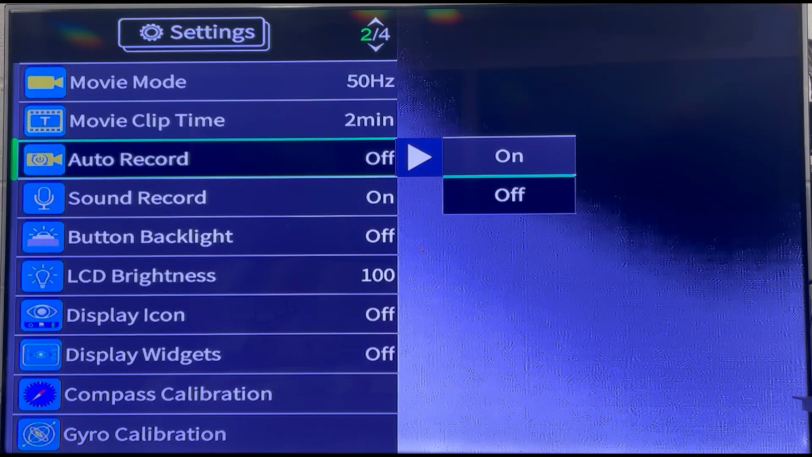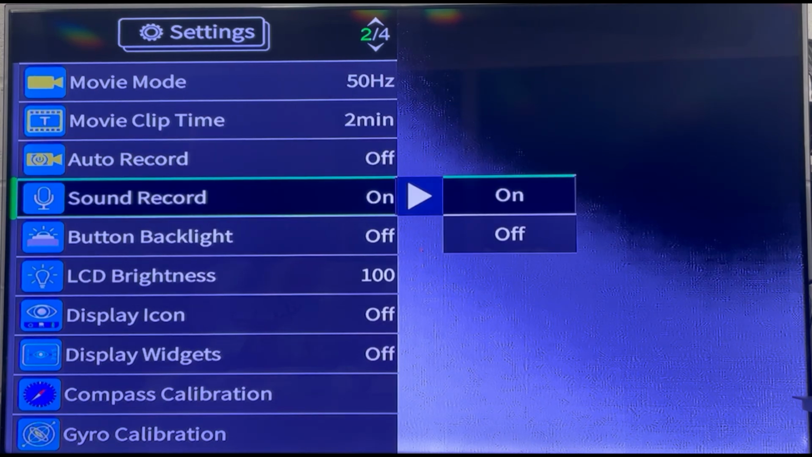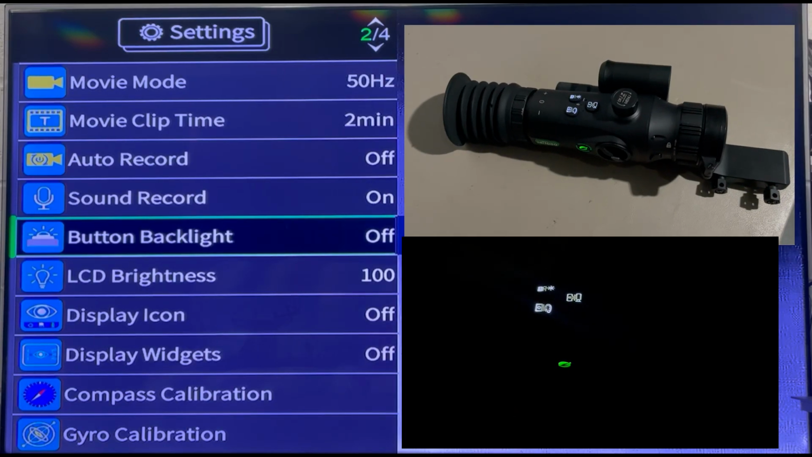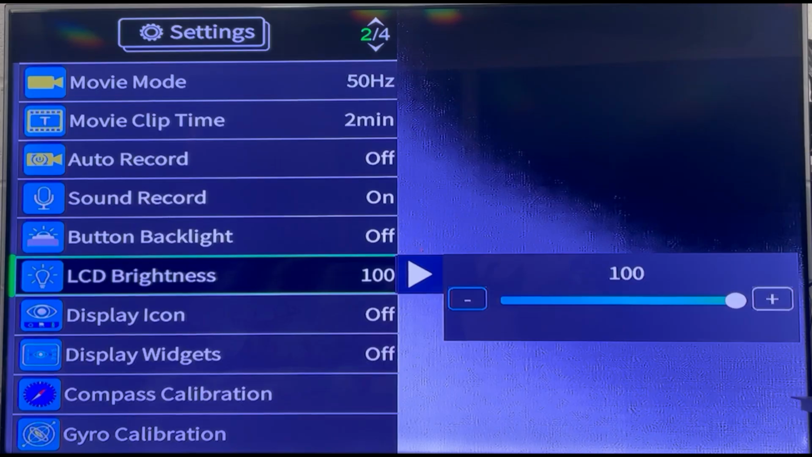Auto record. If you turn on auto record, the machine will automatically turn the recording on after the next power on. Sound record. With this on, the device will record a video with audio. Button backlight. This setting determines whether or not your buttons light up. LCD brightness. This allows you to change the level of the display brightness.